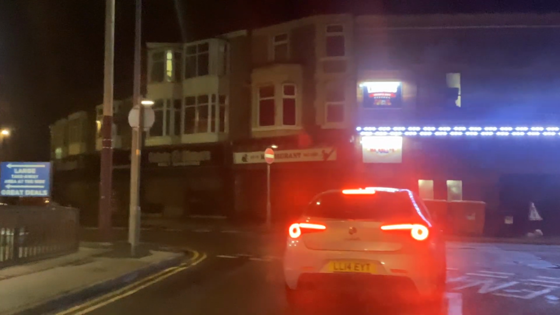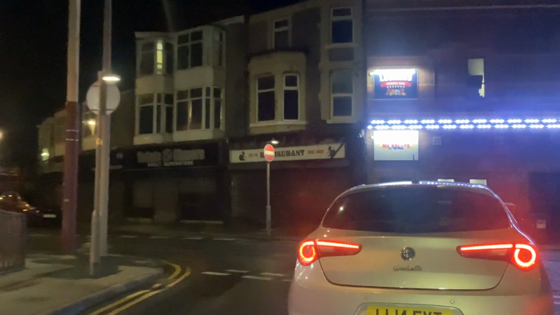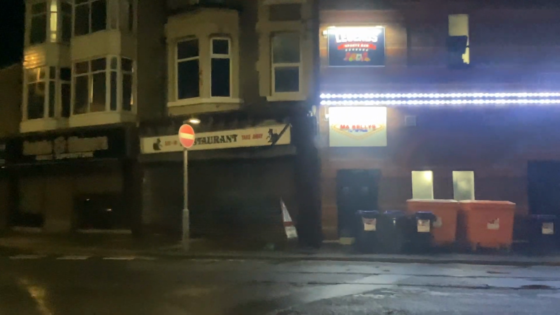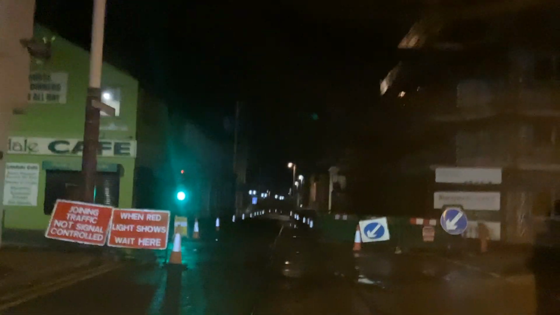I will just drive up Tilsley Road. Okay, is this guy going to move? Okay, more road works down here. We explained this before.